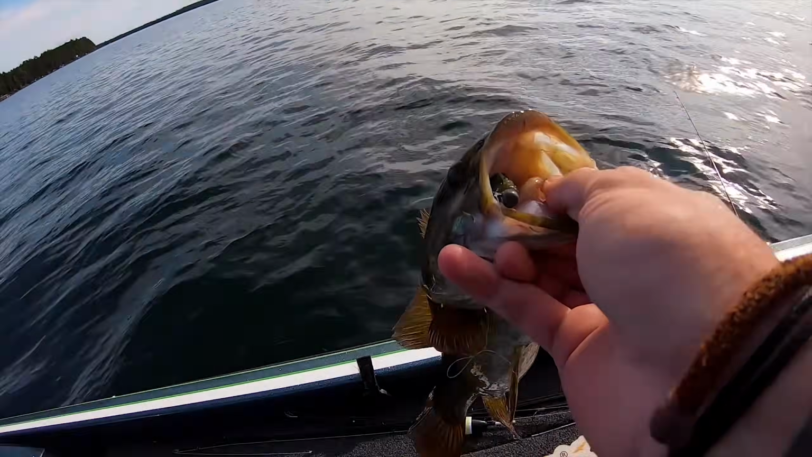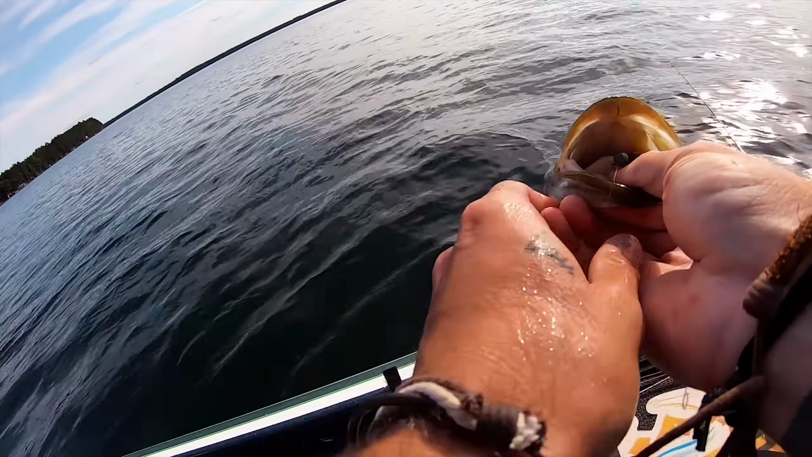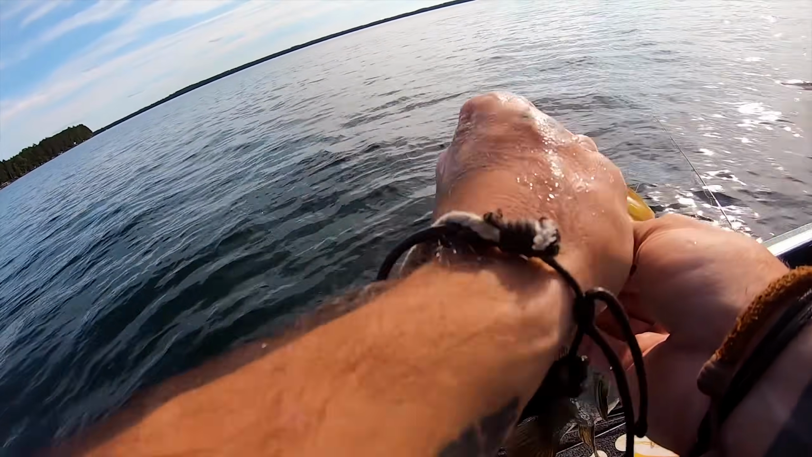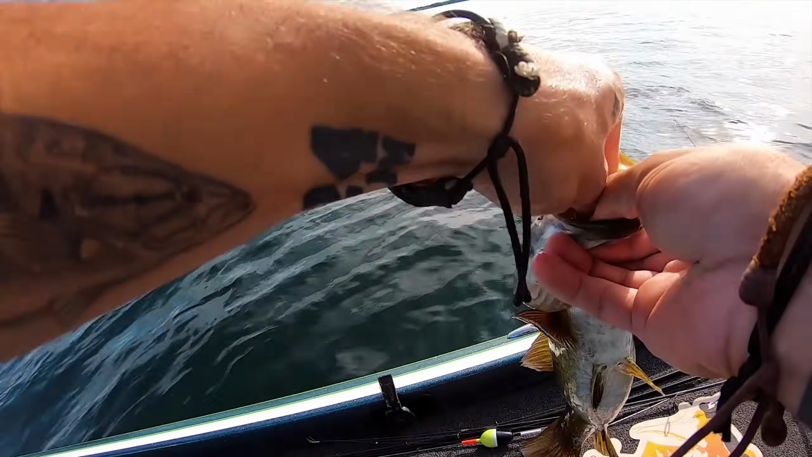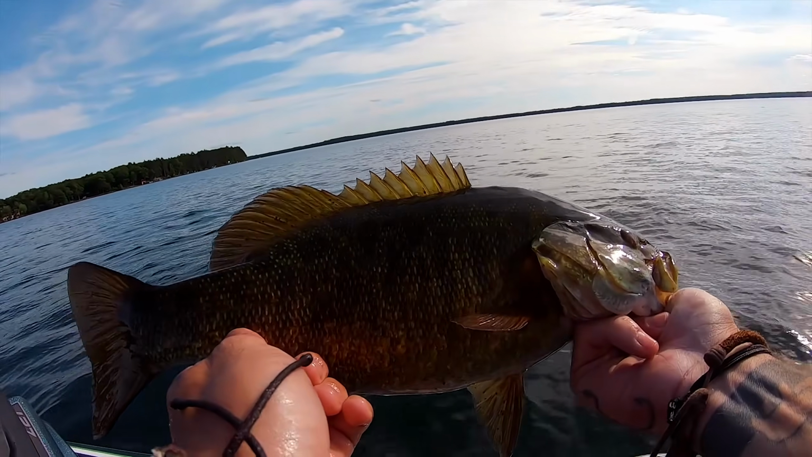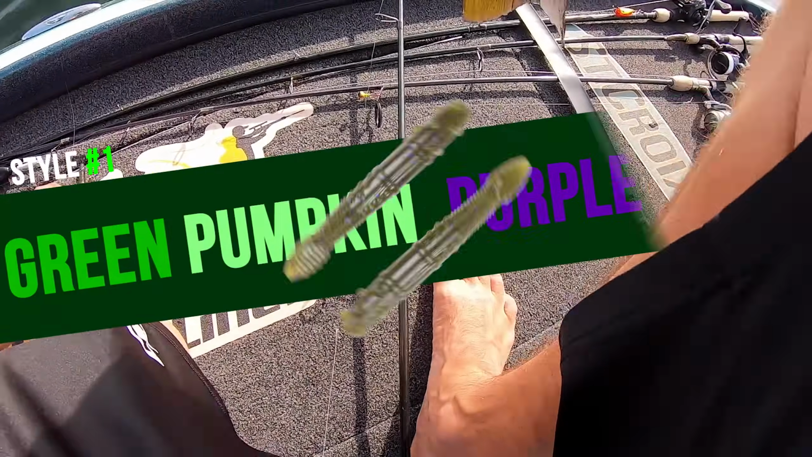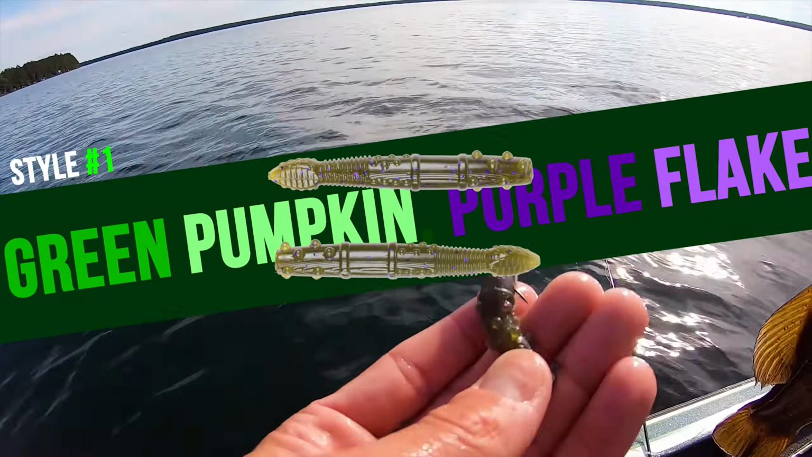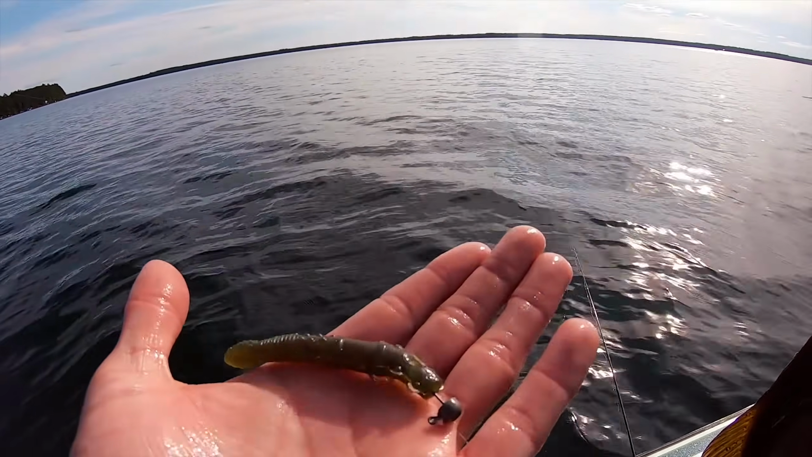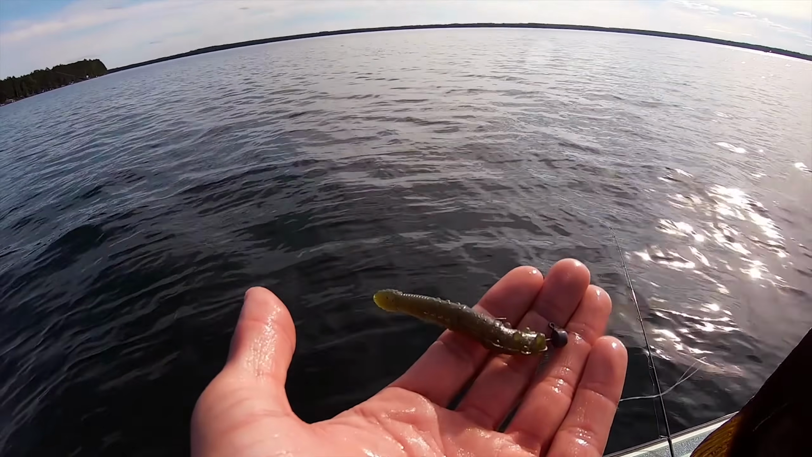All right, guys. We are on a new lake. Me and my dad grabbed some food and my boat, as you can tell, we are finally on it after a long, patient month. A great smallmouth. This is a great smallmouth on the Follow the Action Ned. Green pumpkin, purple flake, hammer stick. There it is, guys. The long awaited hammer stick. Follow the Action hammer stick, smallmouth.